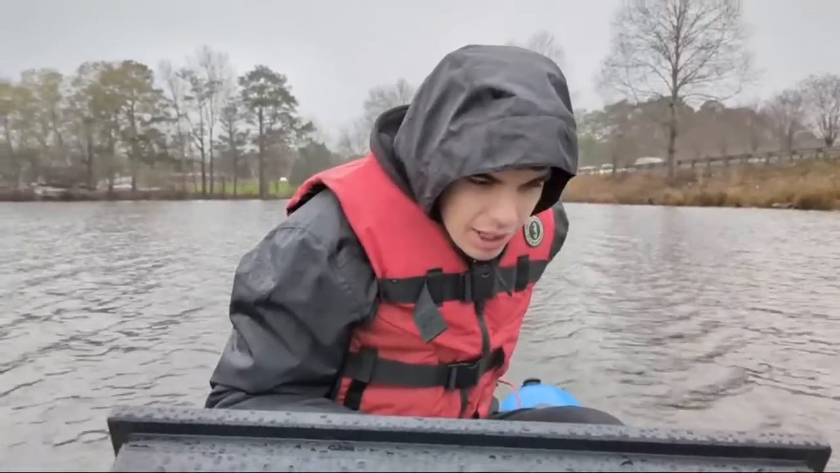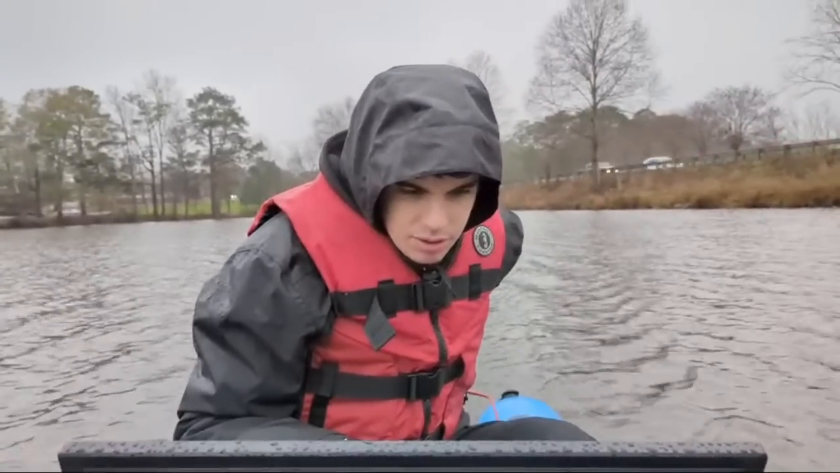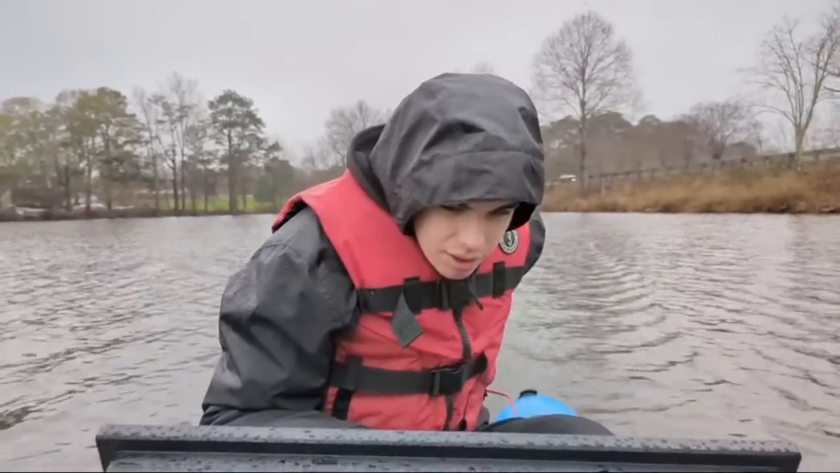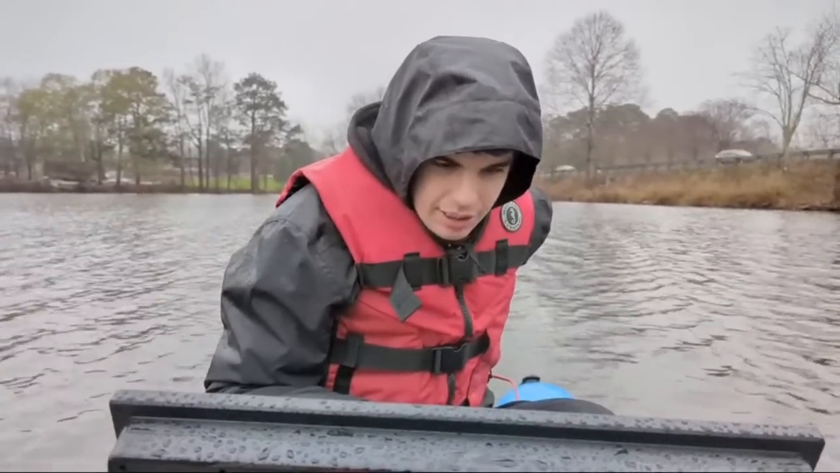Someone said, is that another small car? No. Okay, I see the tires, there's two tires, but I don't see anything else.